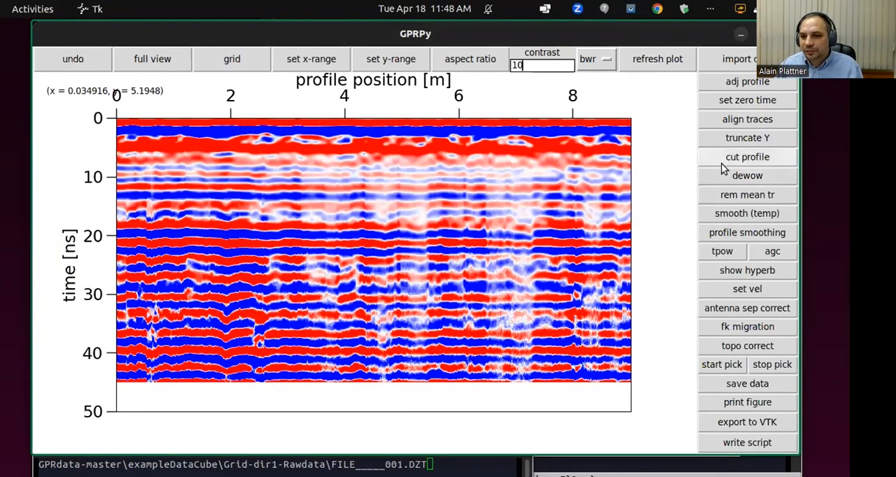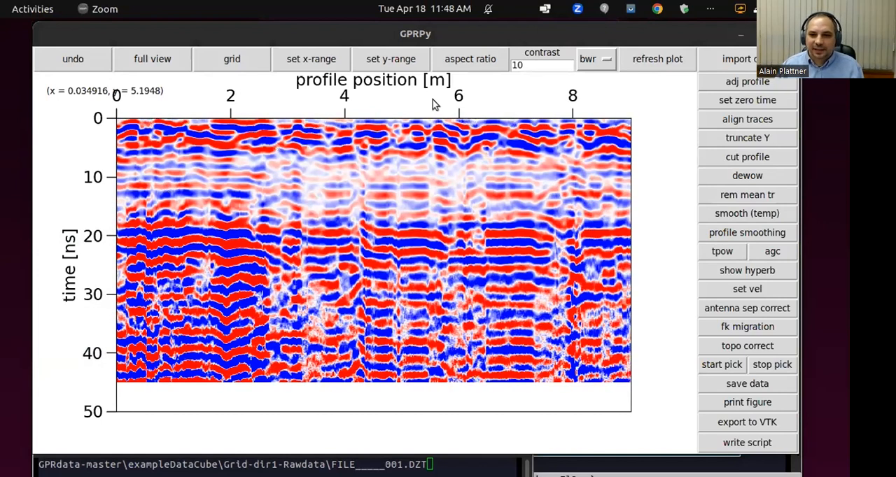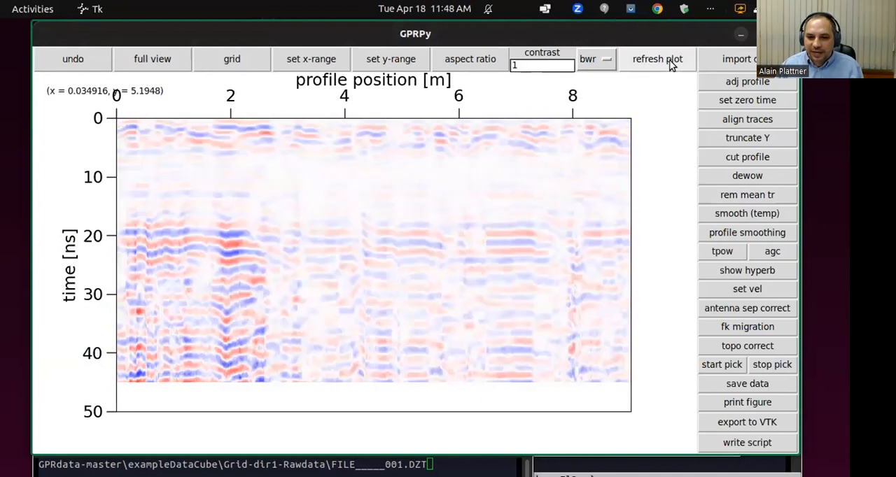Definitely remove a mean trace. Let's maybe remove all of those. But yeah, it's an incredibly difficult data set to see anything. Perhaps there is something here, but without looking at them in context with other profiles, you can't really see much. But this kind of processing that I did, I think I also maybe cut a little bit here, and I think I set a velocity, and I think I did do some migration.